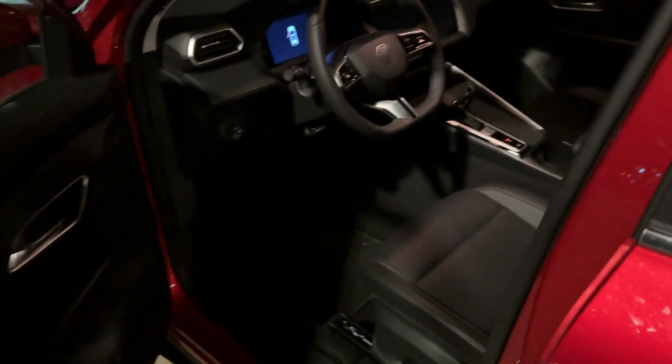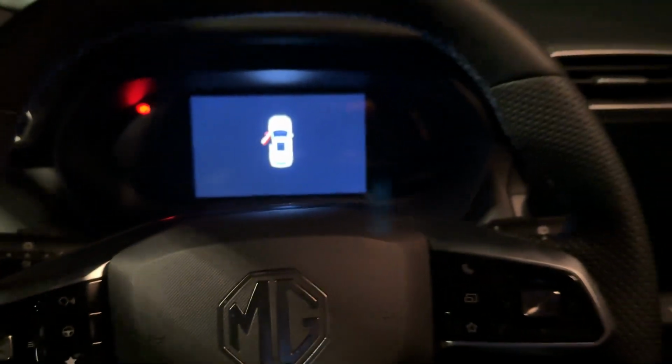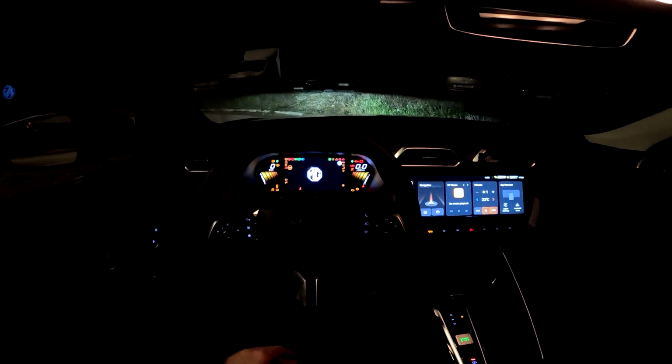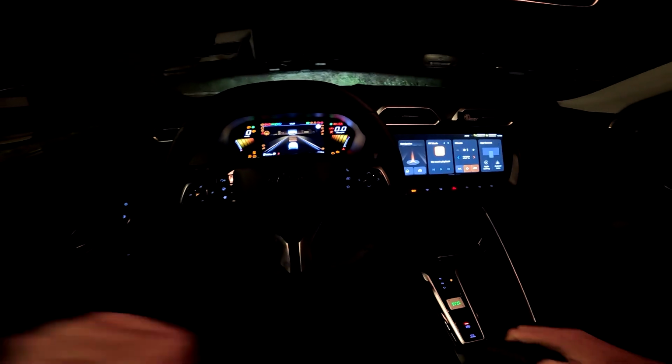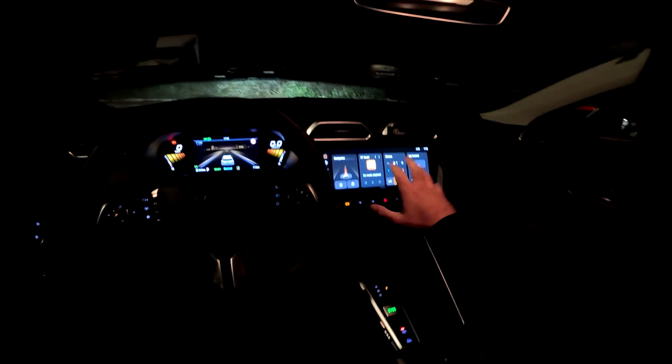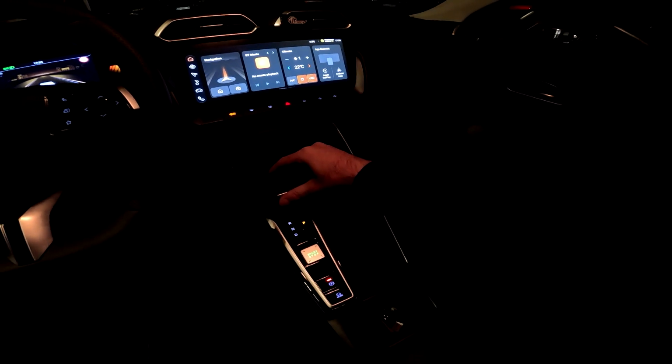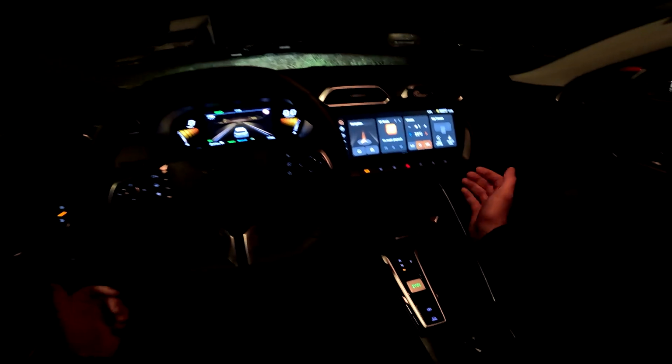And now this is the interior. Let me jump inside. All right, this is the layout as a driver. Press the start button. There we go. We have the lovely digital cockpit, and here in the middle the 12.3-inch main touchscreen. This is the gear selector for the automatic transmission. Put it to drive and we are ready to go.